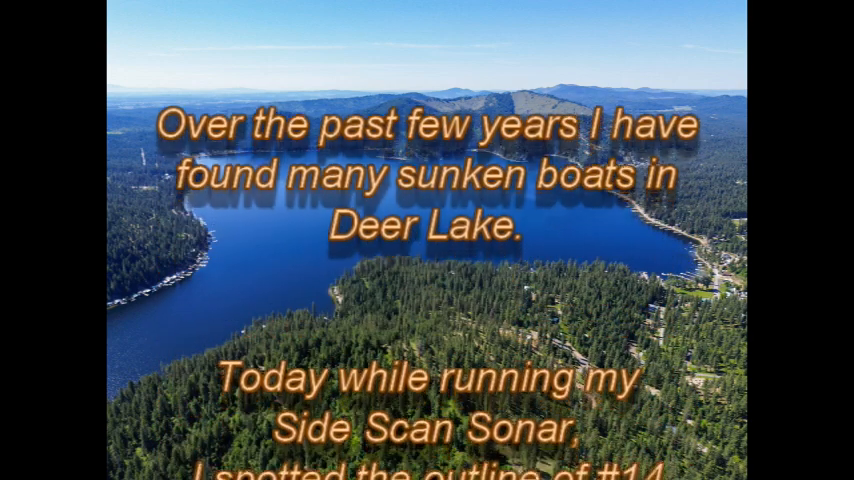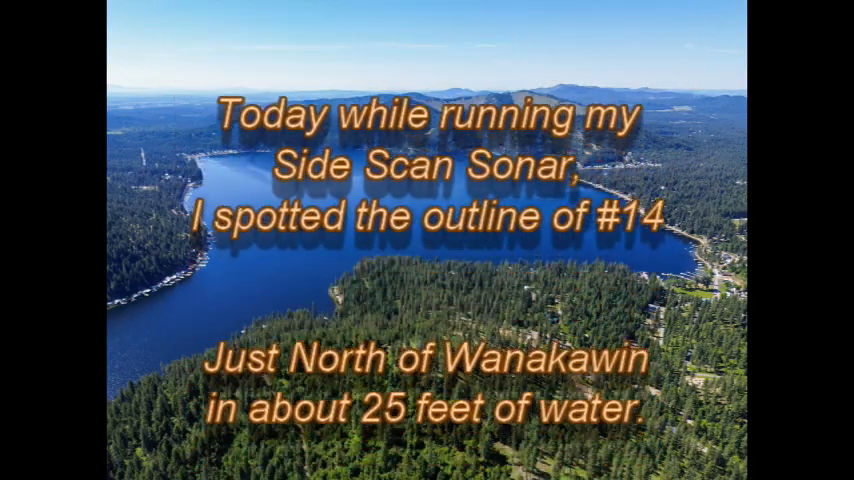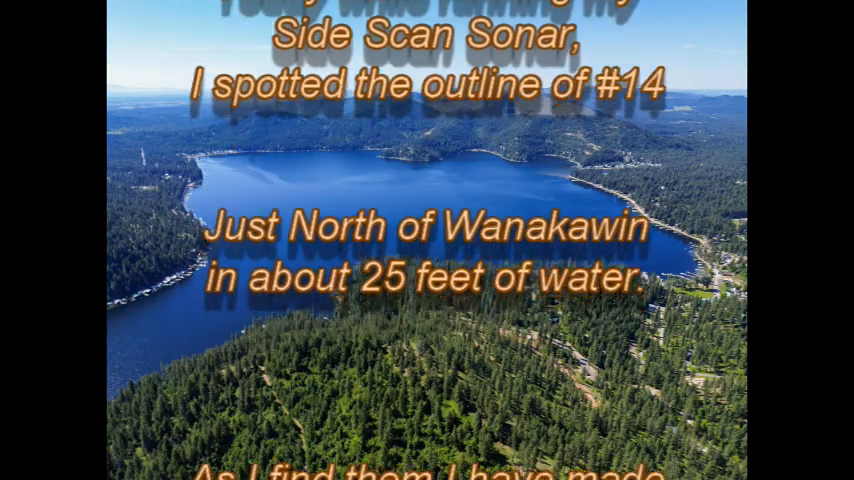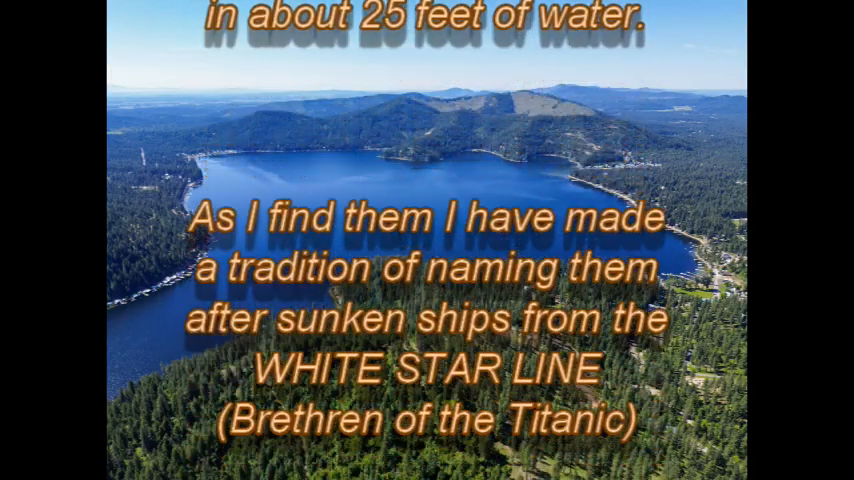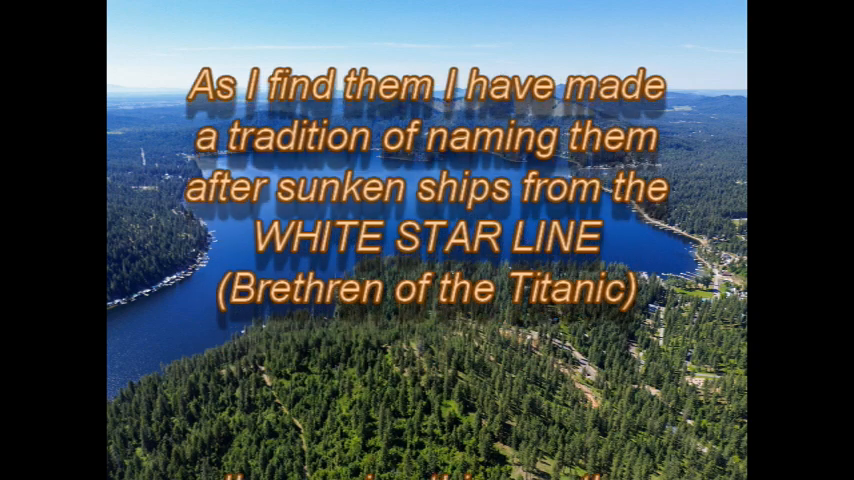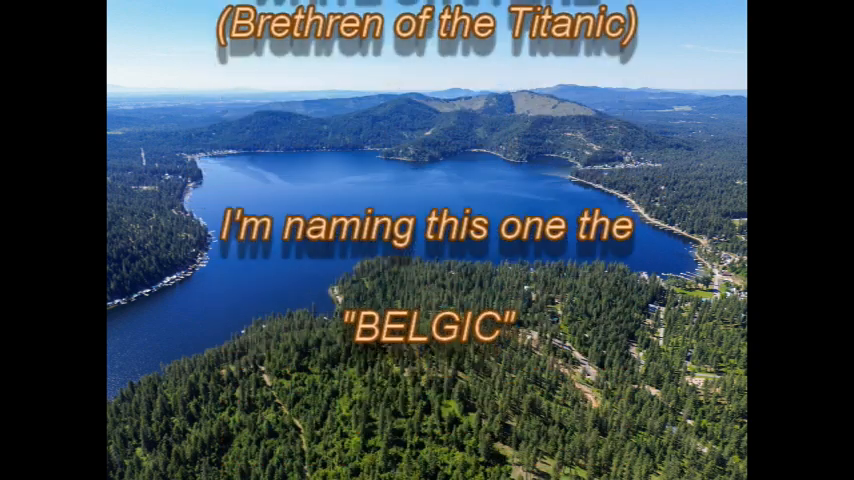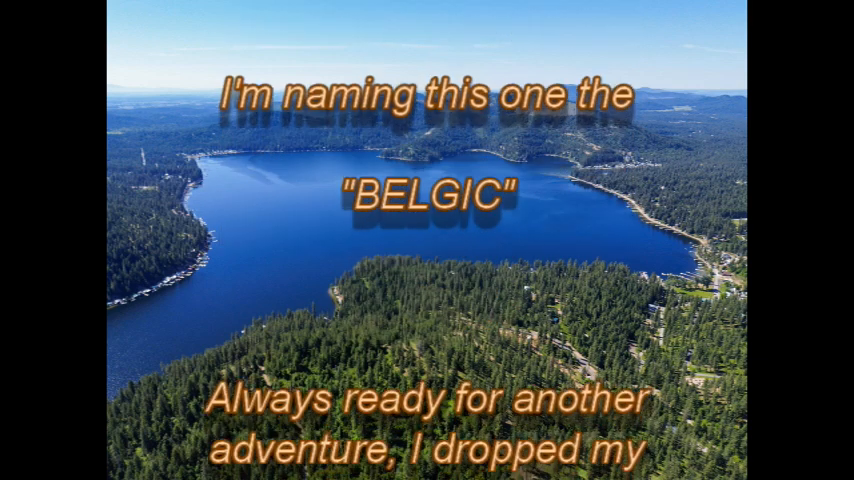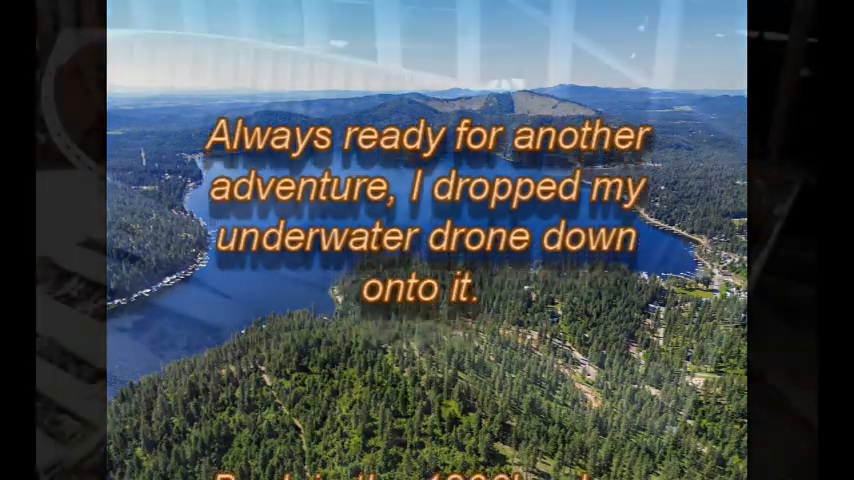Today, while running my Side Scan Sonar, I spotted the outline of number 14, just north of Wanakawin in about 25 feet of water. As I find them, I've made a tradition of naming them after the sunken ships from the White Star Line, brethren of the Titanic. I'm naming this one the Belgic. Always ready for another adventure, I dropped my underwater drone down onto it.